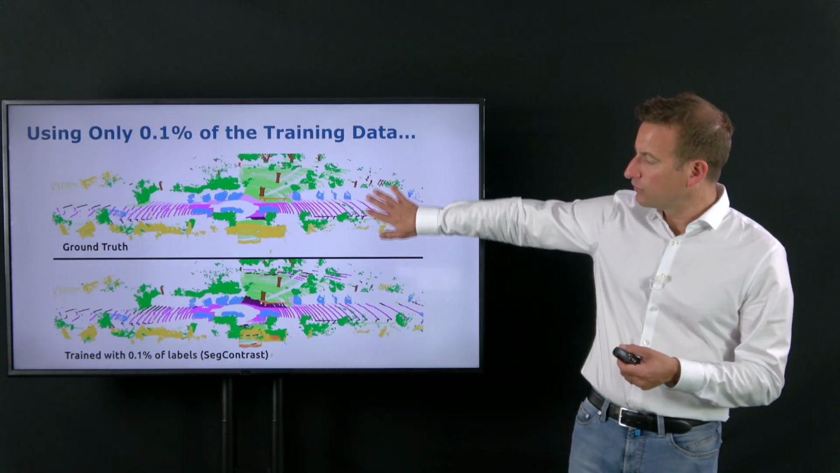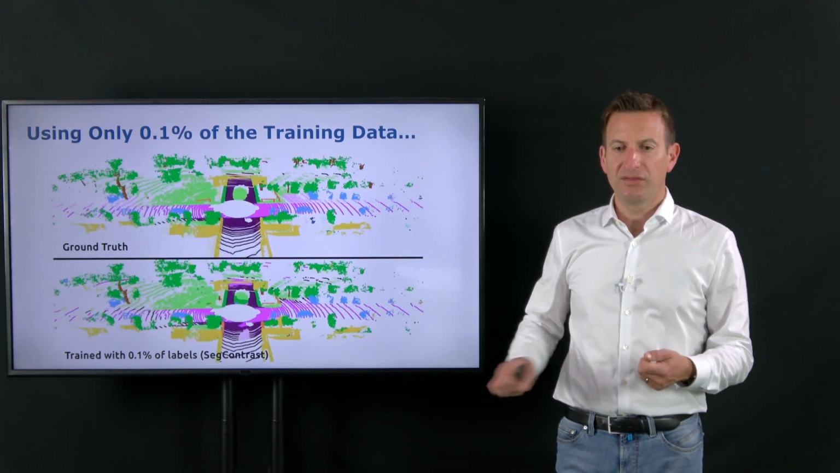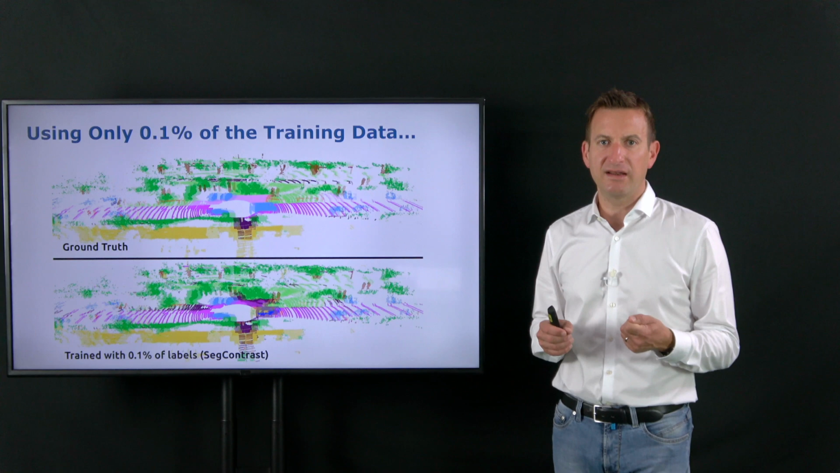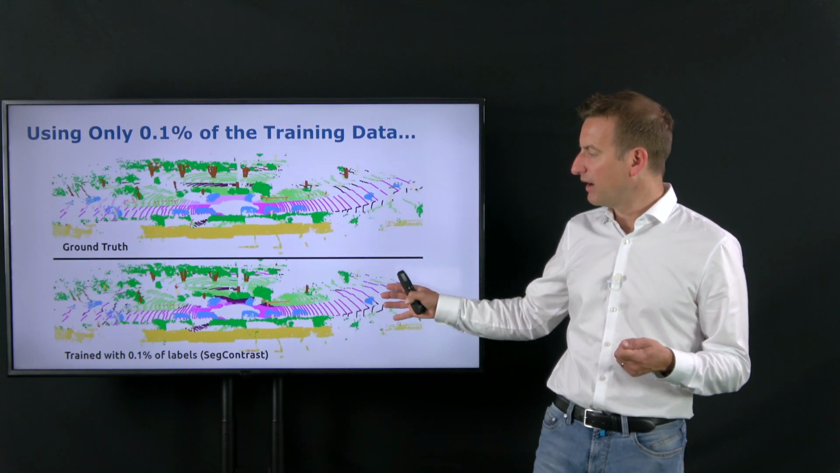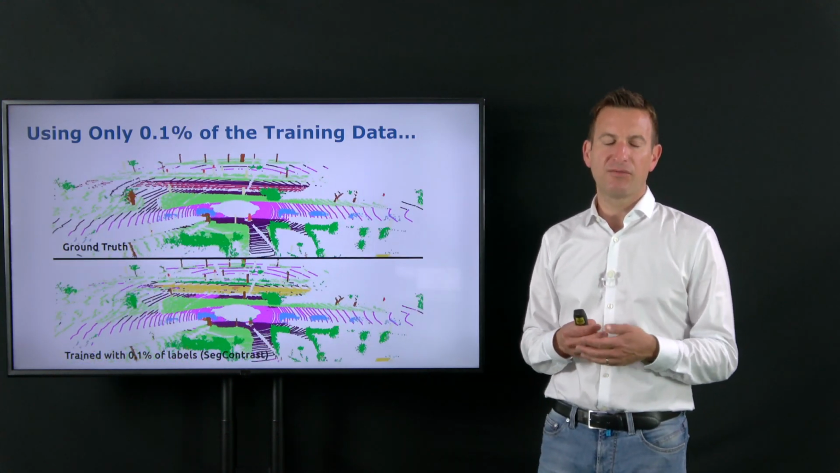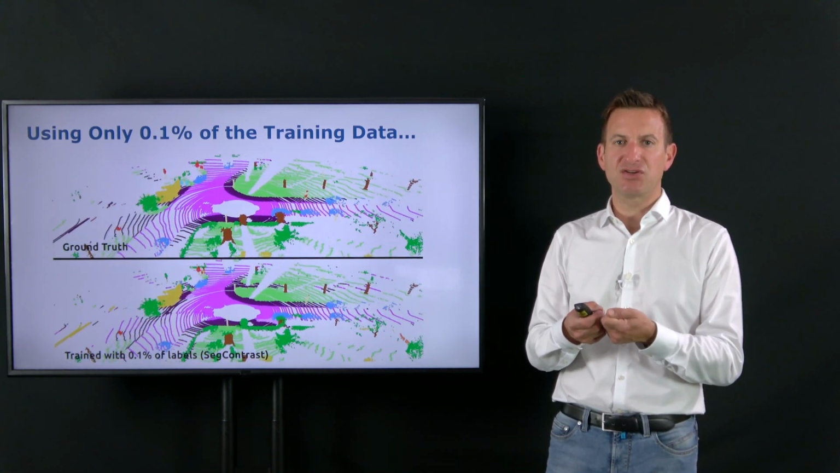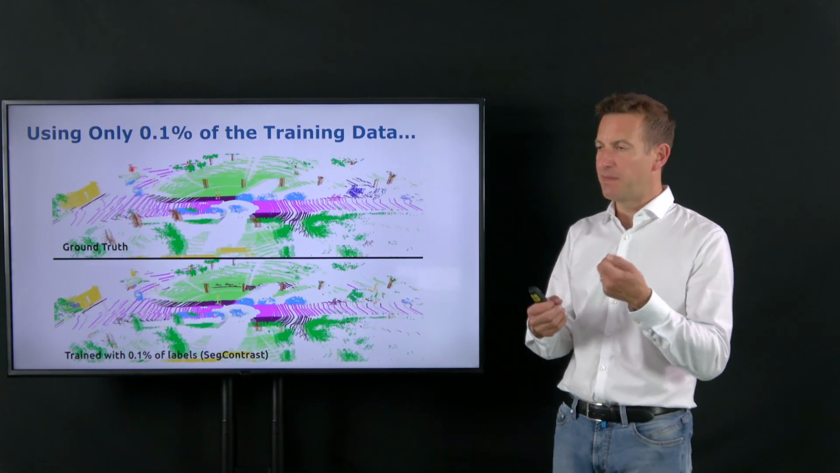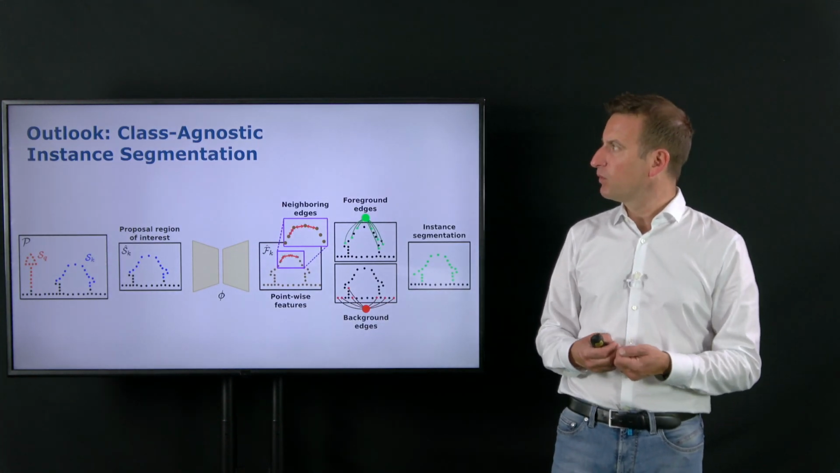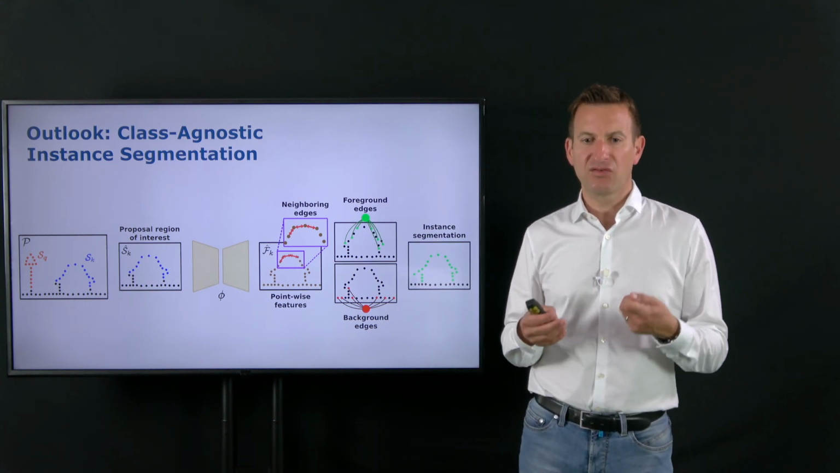So what you see here is ground truth on top and the results of our approach just using a fraction of the labeled data. This is the data from SemanticKITTI, and here we just used 0.1% of the training data, and this allows us to still provide quite decent semantic segmentation and instance information for this environment, by using this pre-training where we generate an underlying feature representation in an unsupervised manner from which we start our supervised learning. What Lukas is currently working on is class-agnostic instance segmentation, where we go a step further and analyze the segments more carefully.